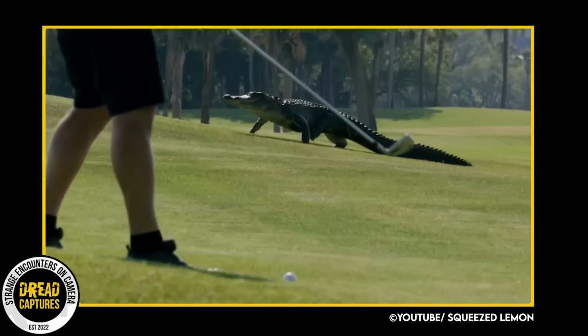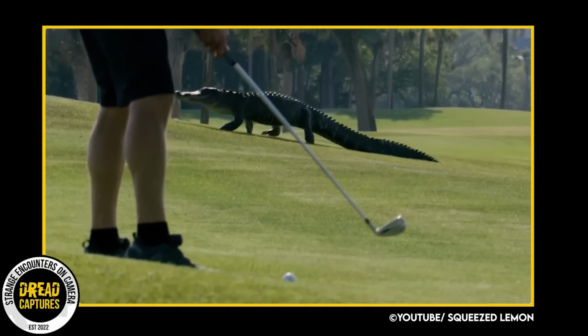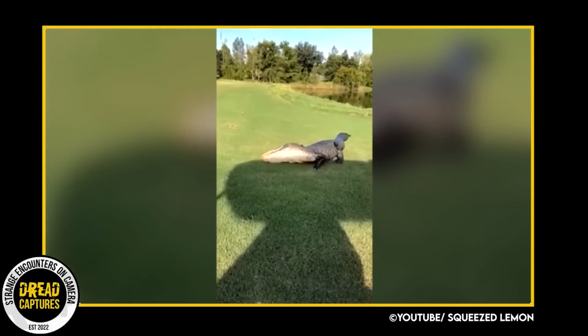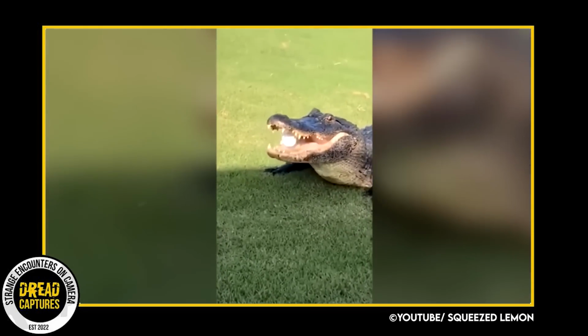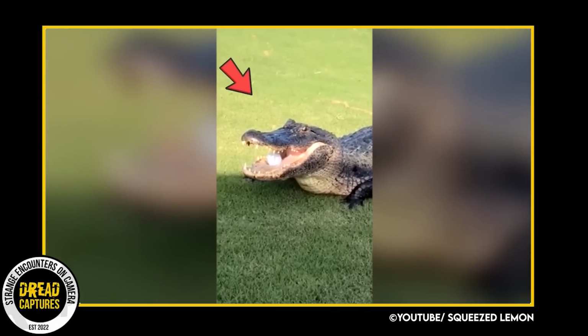A man and his friends were on a golf trip in Florida when one of the guys found himself in a precarious situation. While golfing, he hits his ball just barely off the fairway, and suddenly a giant alligator shows up and takes quite a liking to his golf ball. The gator looks at it, but then eventually picks it up.